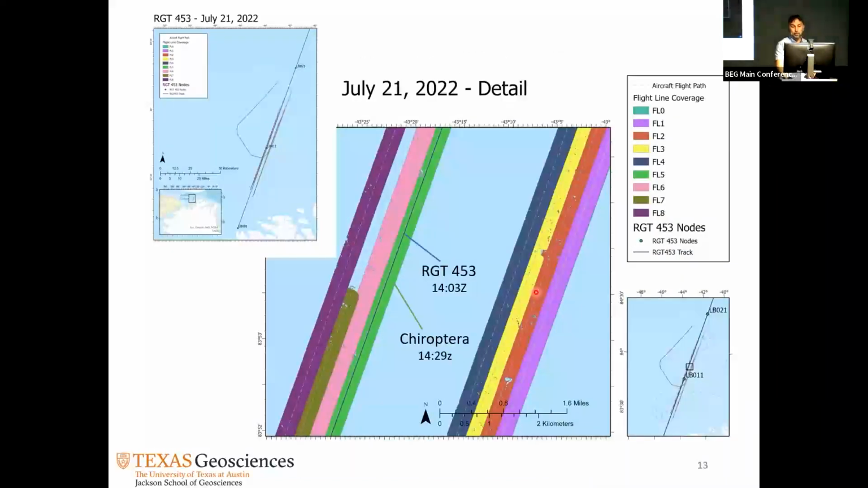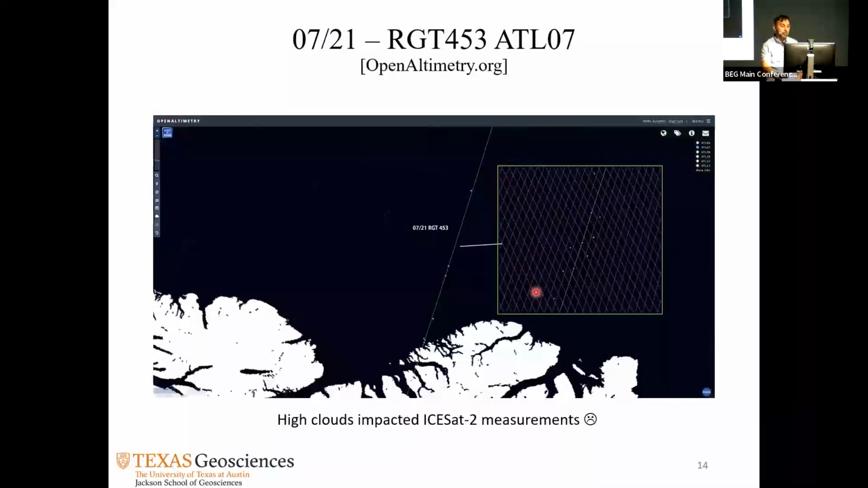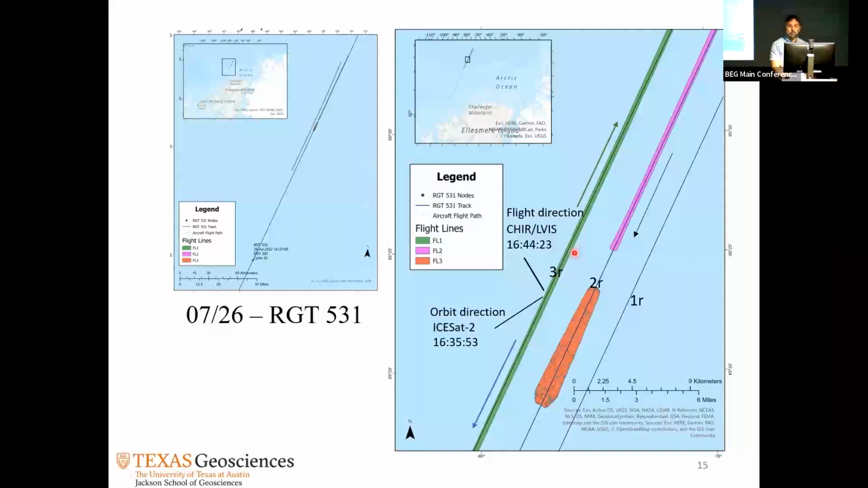We had a lot of data, but the problem was you go to Open Altimetry to download the ICESat-2. It's right here. We got no data. That means because there was high clouds over us, the satellite altimeter did not really shoot what we shot. So it didn't work. On the 26th, we got lucky.